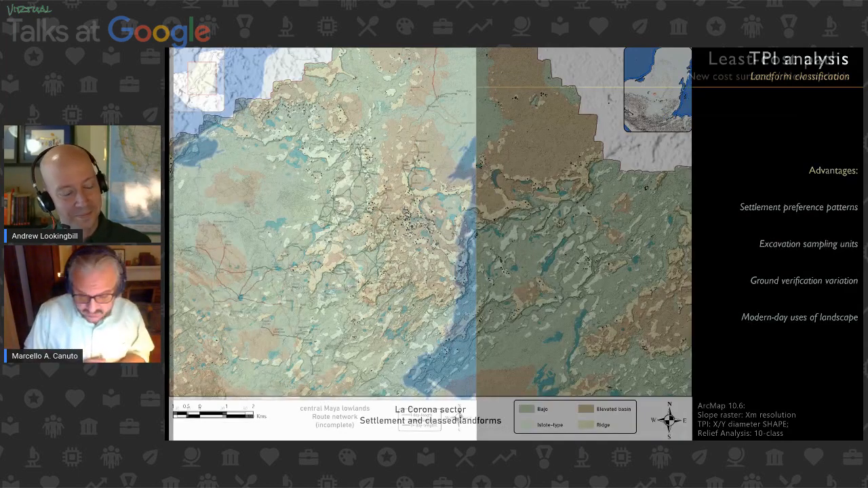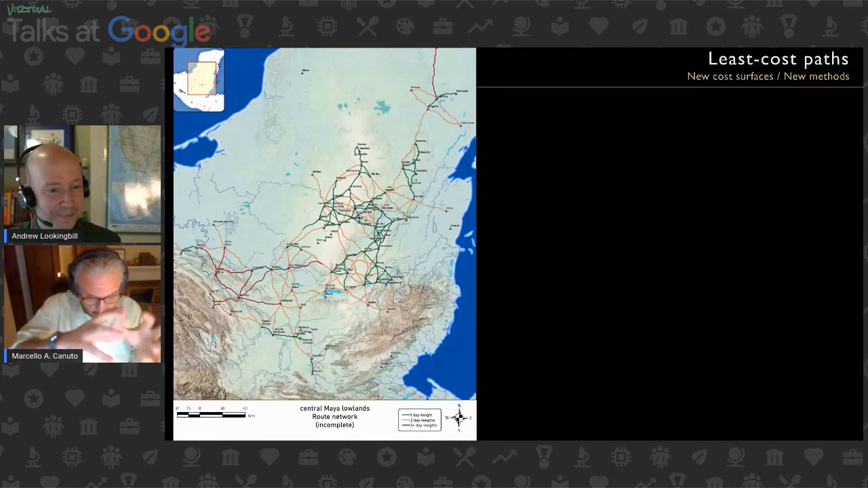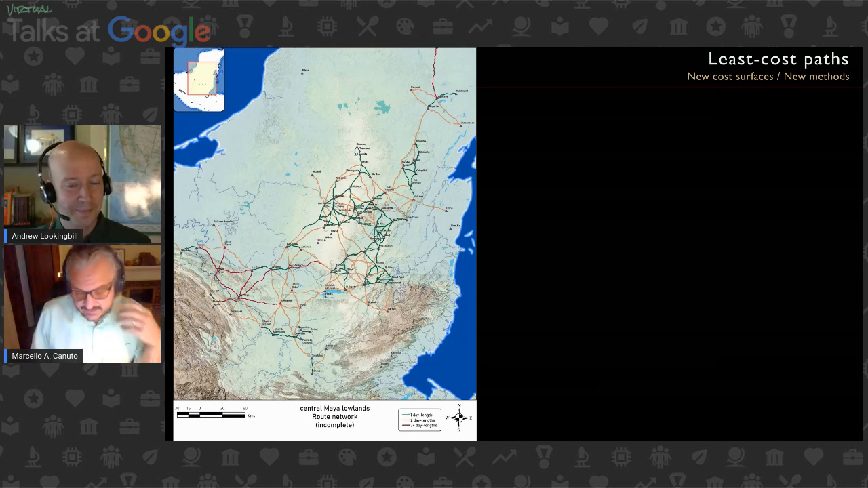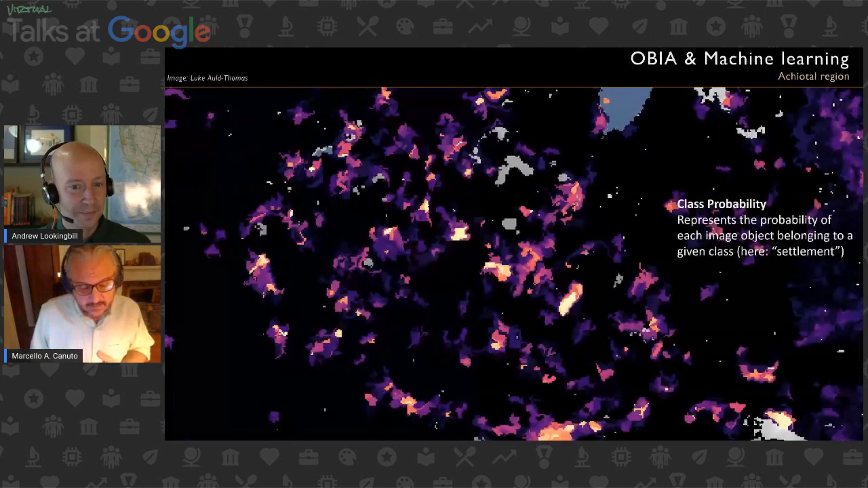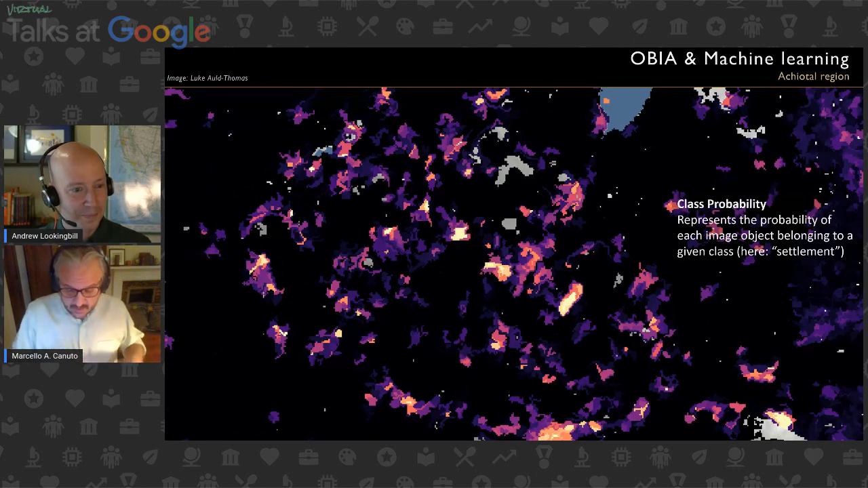Things like costs, least cost paths, right? How did people move across the landscape, both locally and more regionally? These kinds of things can be done using these data. And finally, machine learning algorithms based upon what we get from a manual analysis of a certain sample of LiDAR, right?